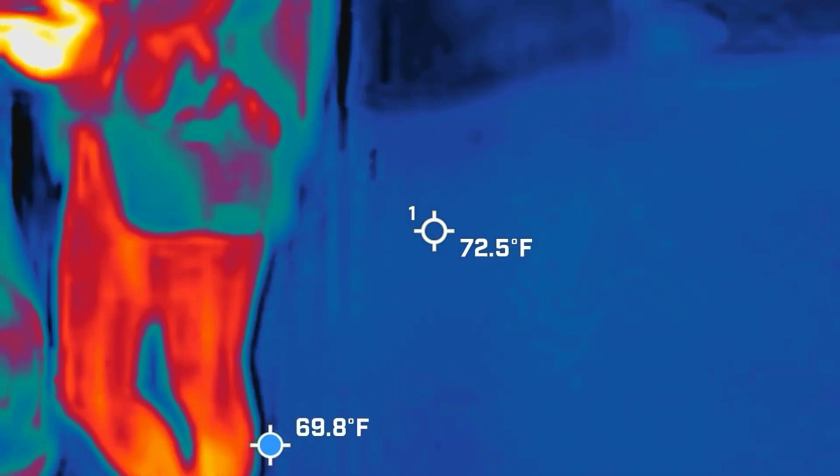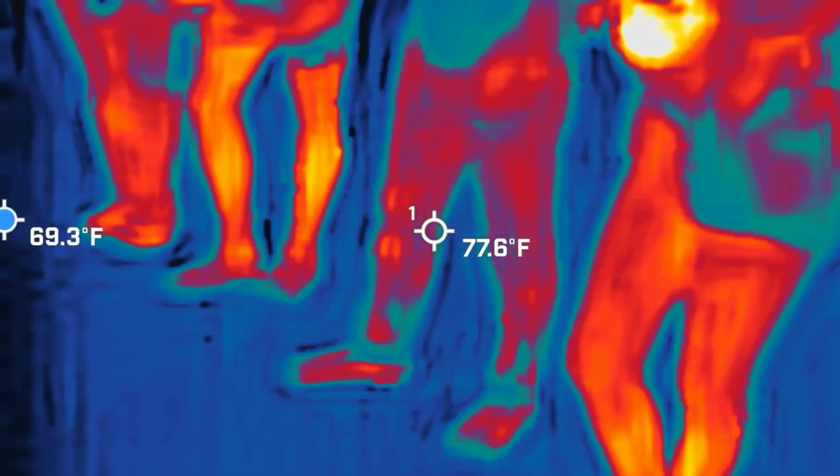His last words were, beholder of brief mortality. Person of short life, in essence, in today's language. So then he coughs, and it lands on the page in a blood stain because he had tuberculosis.